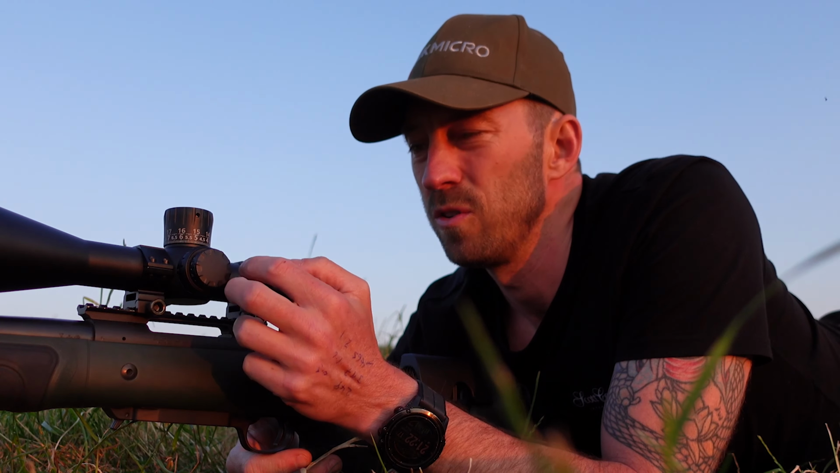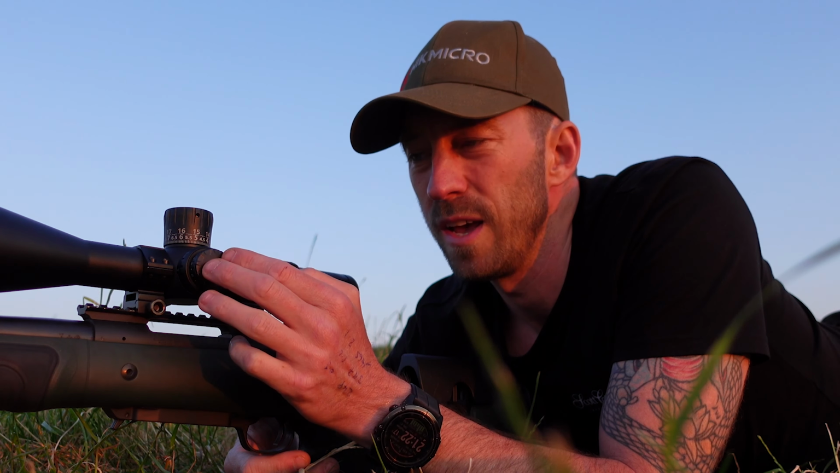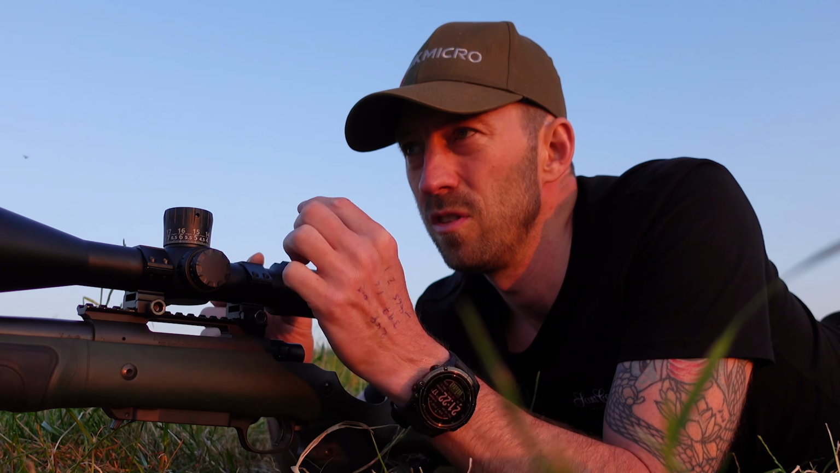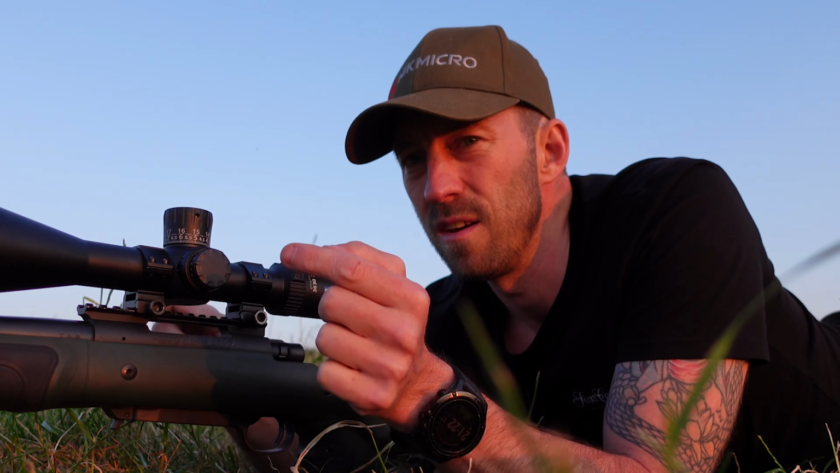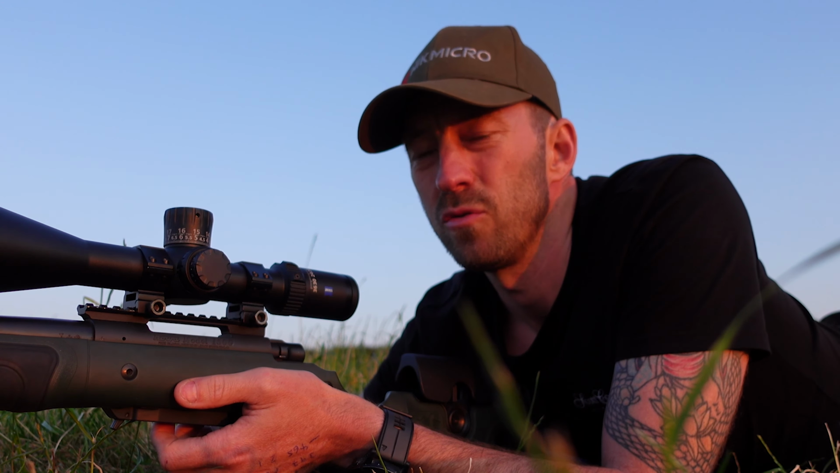Parallax and side focus there, and obviously you've got your illuminated reticle there, and that steps up from 5 green, 5 red, and it's not the whole reticle that lights up. It's just the main crosshair out for a mil either side, and then the different wind holds. So a really nice reticle in this scope.